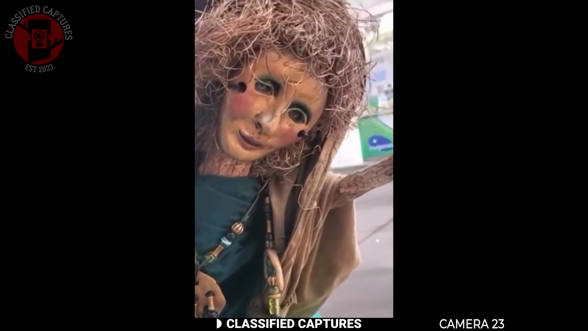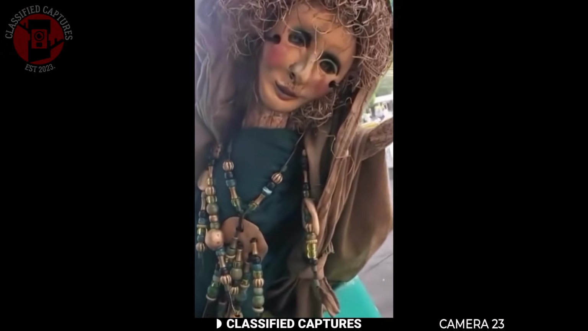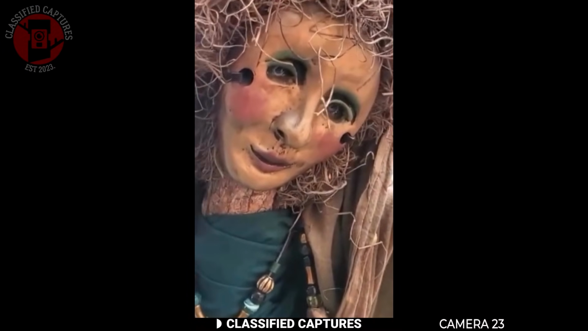Now what could this be? Could it be some kind of ritual doll, a charm someone threw away after using it? Or maybe it's just an art piece or a collector's item someone decided to discard. Honestly, it's not something most of us would want sitting in our homes.